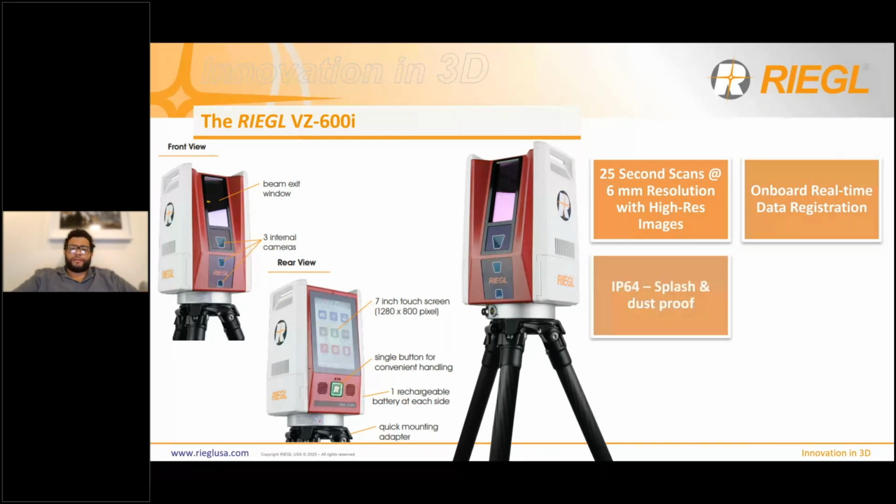The scanner is also IP64, so it's splash proof and dust proof. So you can use the system in rainy environments and in dusty environments. You don't always get to choose a nice, convenient time when an accident happens and you have to pull this thing out. So it's very important that you can use a sensor in the rain. Max range on this system is exactly 1 kilometer, or about 3,300 feet.